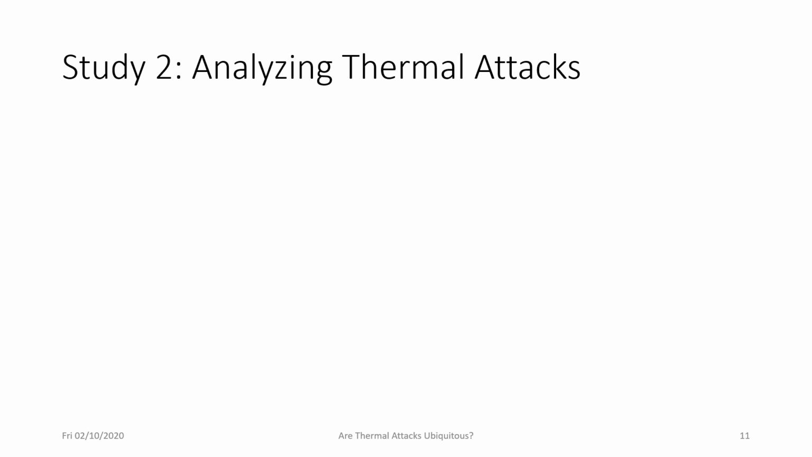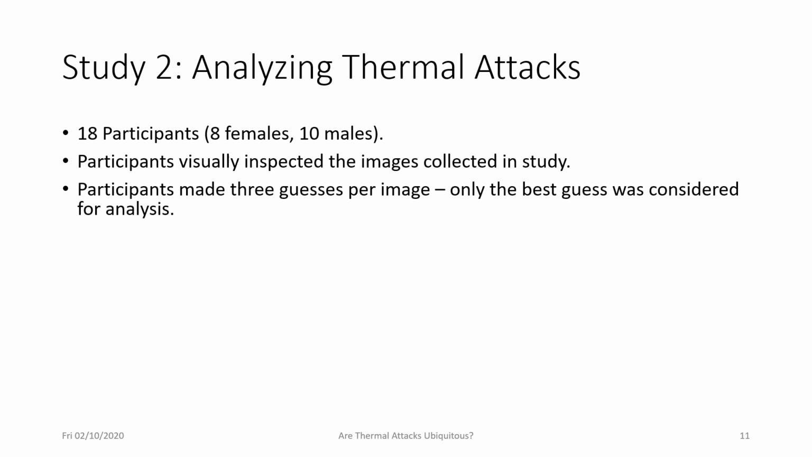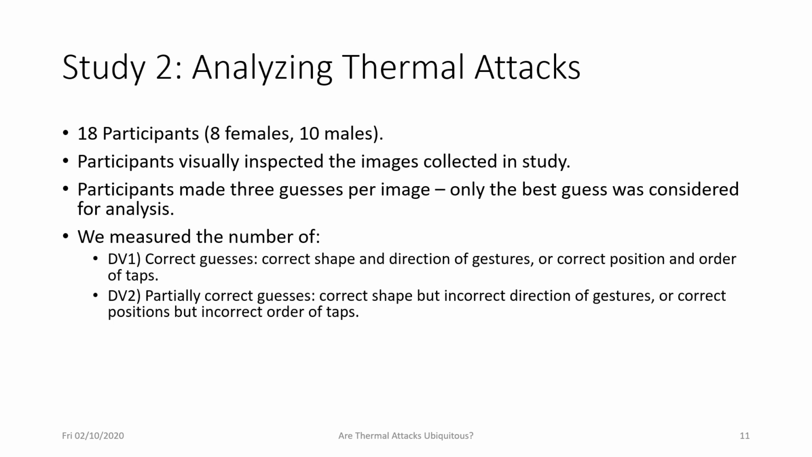The second study focused on analyzing the thermal attacks. So we invited 18 participants, 8 females and 10 males. The participants visually inspected the images collected in the previous study, and then they provided 3 guesses for each image. Only the best guess of those was considered for analysis. And then we measured the number of correct guesses and the number of partially correct guesses.